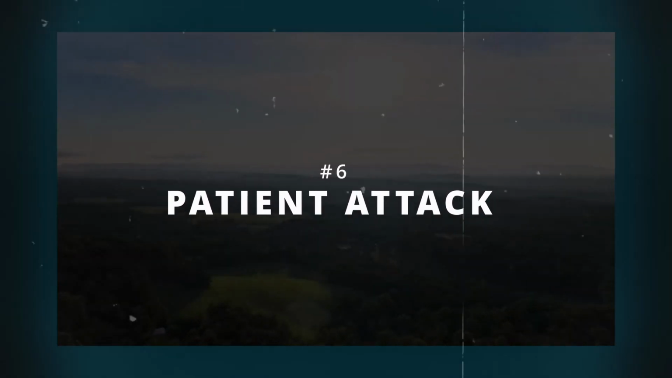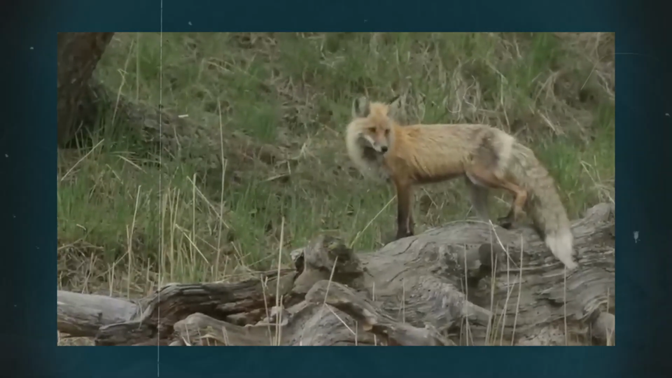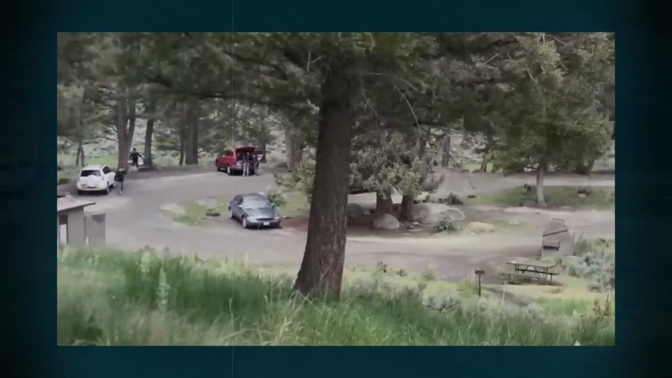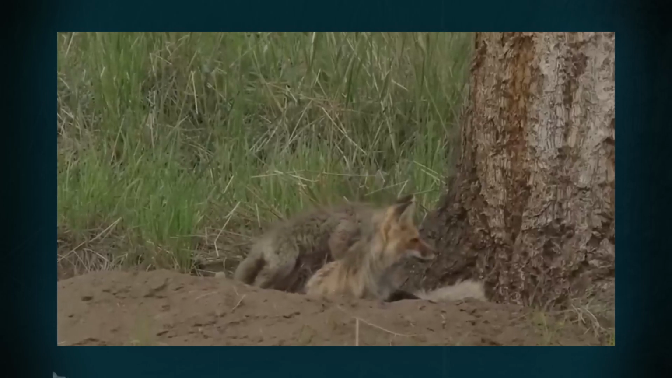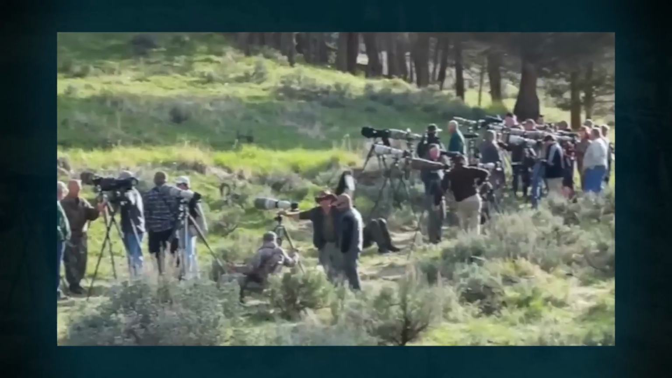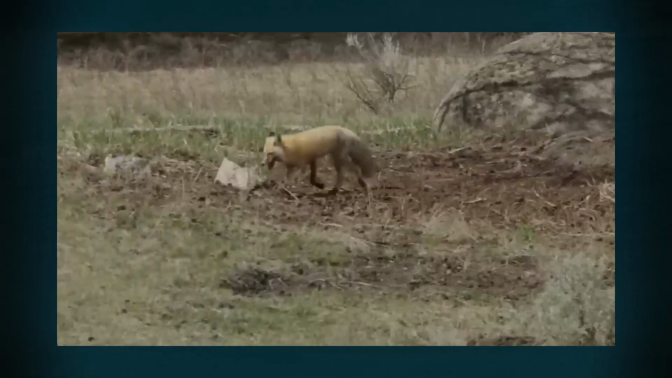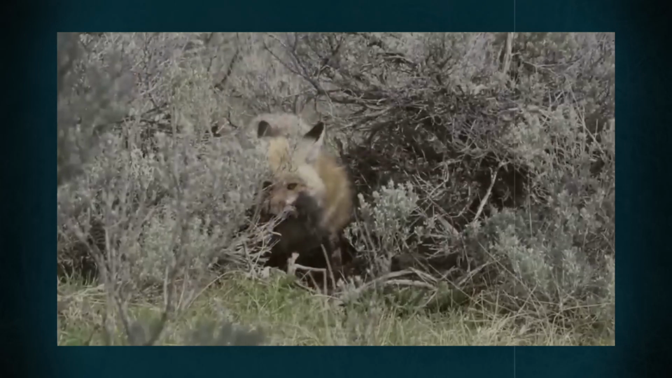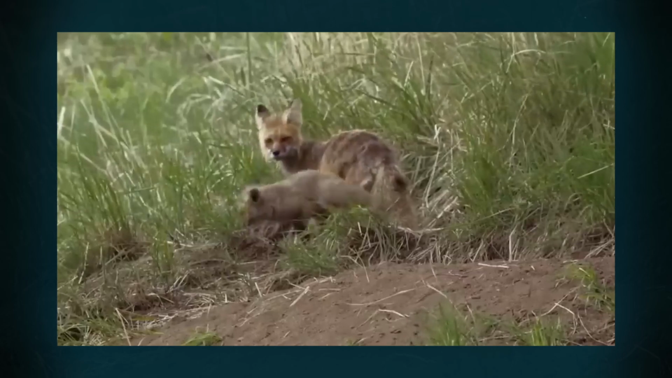Number 6. The Patient Attack. This shocking sighting is one for the movies, a tale of a fox family's fight for survival against a badger. In 2013, a fox couple had made a den in the Yellowstone National Park, where 2 baby foxes were born. Tragedy began when the baby foxes also attracted the attention of a badger. Every day, the male fox would hunt for ground squirrels, while the vixen would look after the offspring. The adult foxes would stay alert should the local raven decide to hunt them.